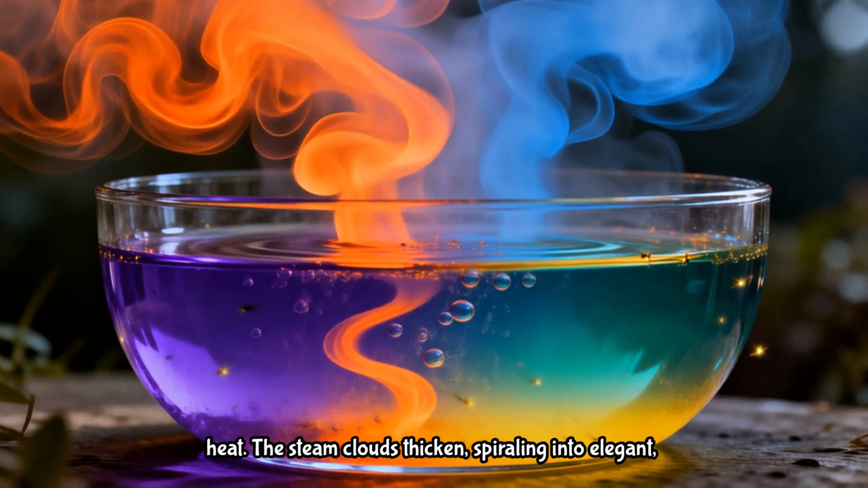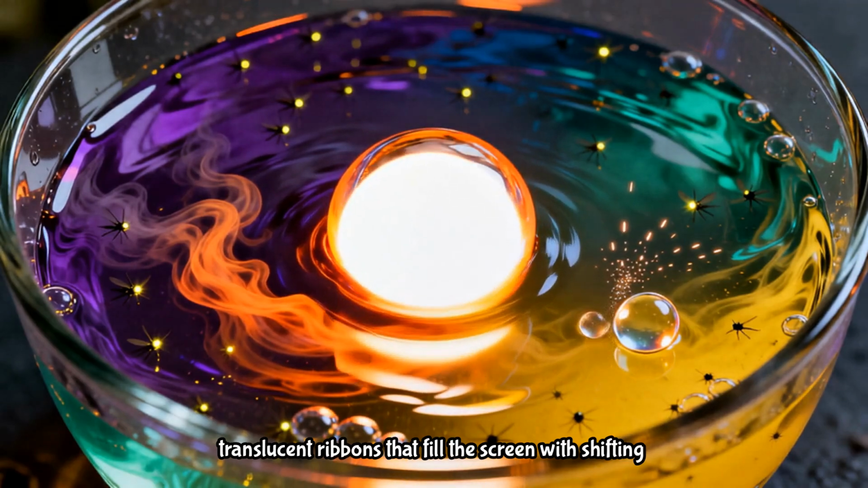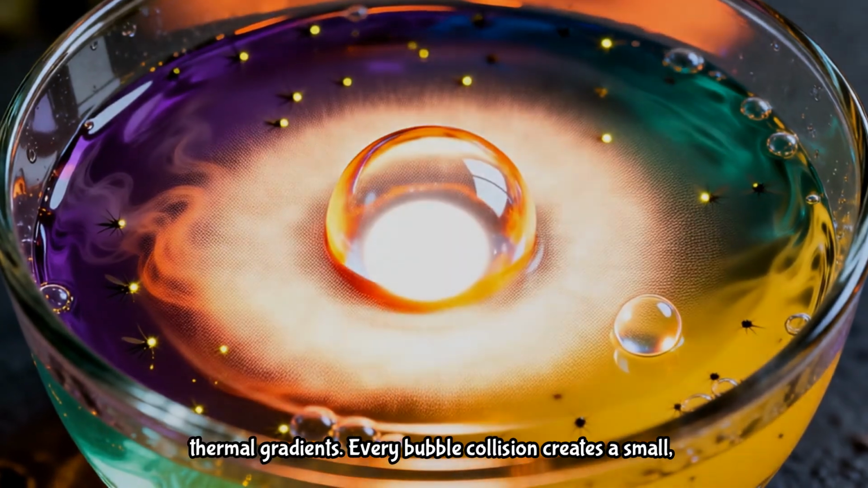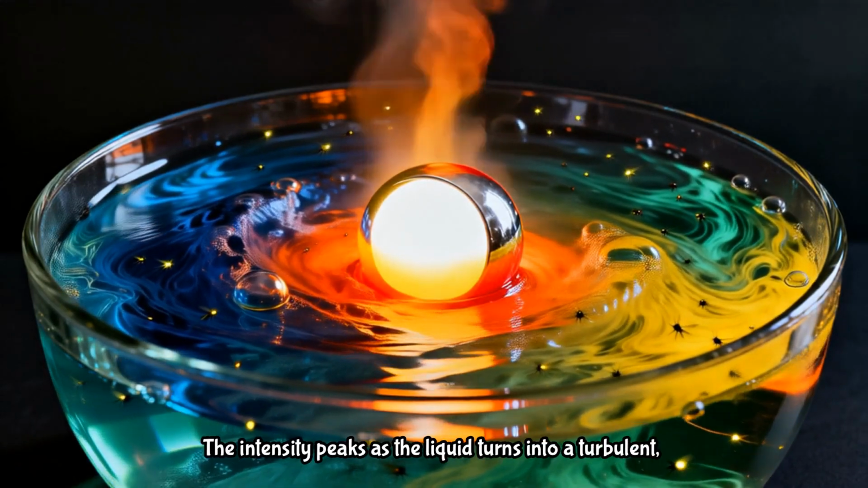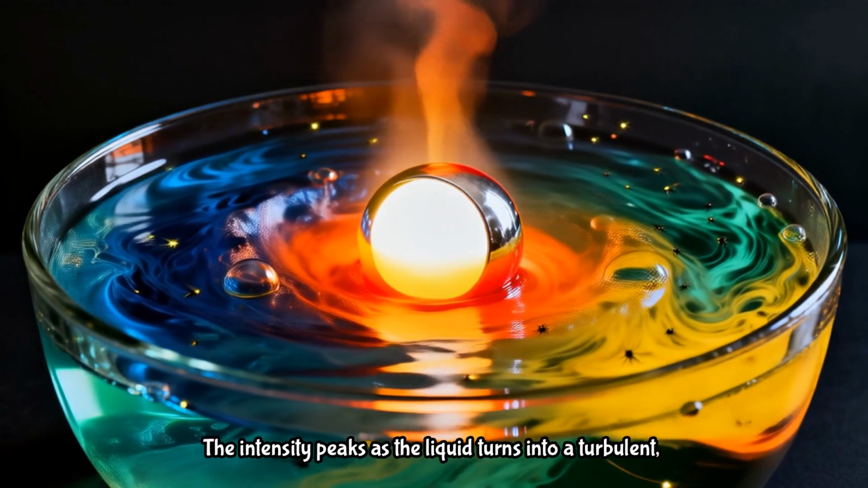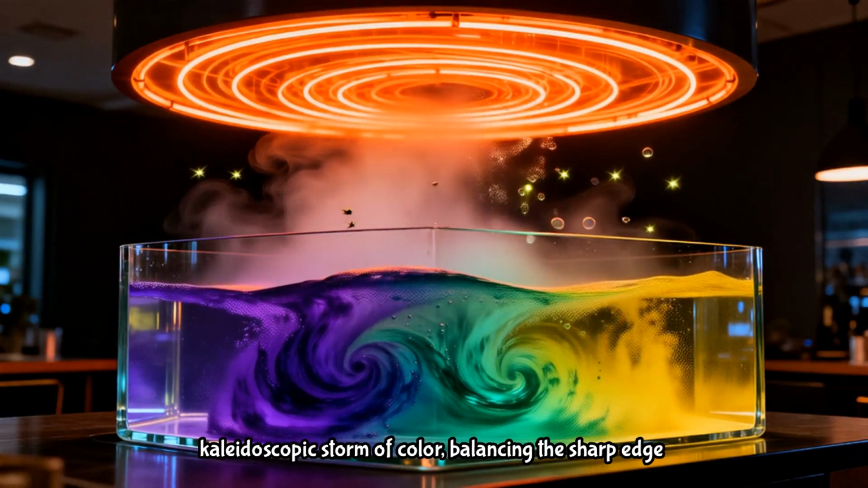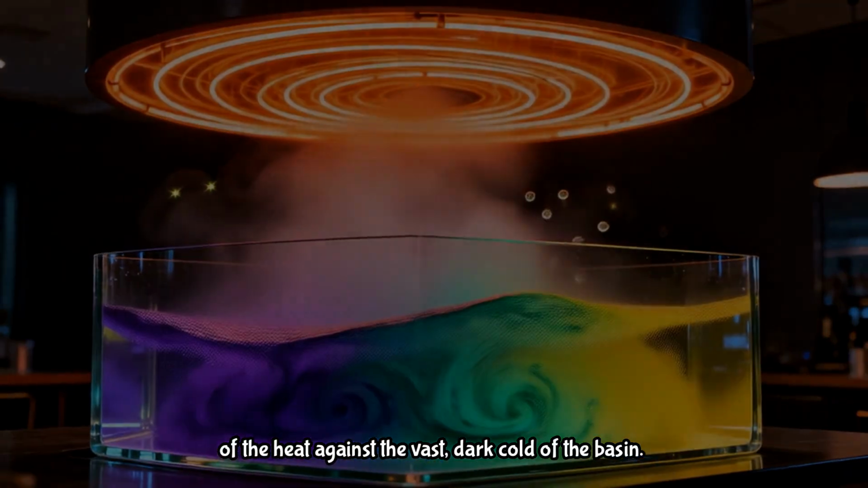The steam clouds thicken, spiraling into elegant, translucent ribbons that fill the screen with shifting thermal gradients. Every bubble collision creates a small, satisfying flare of heat, mapped perfectly by the camera. The intensity peaks as the liquid turns into a turbulent, kaleidoscopic storm of color, balancing the sharp edge of the heat against the vast, dark cold of the basin.